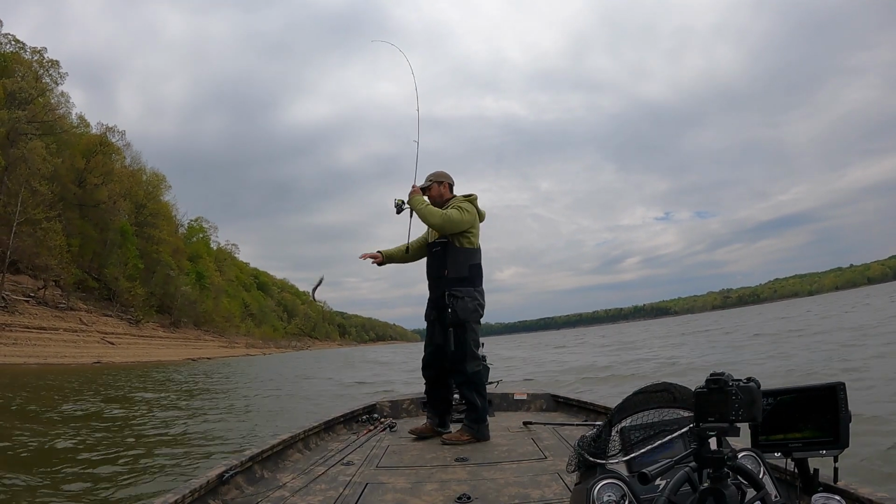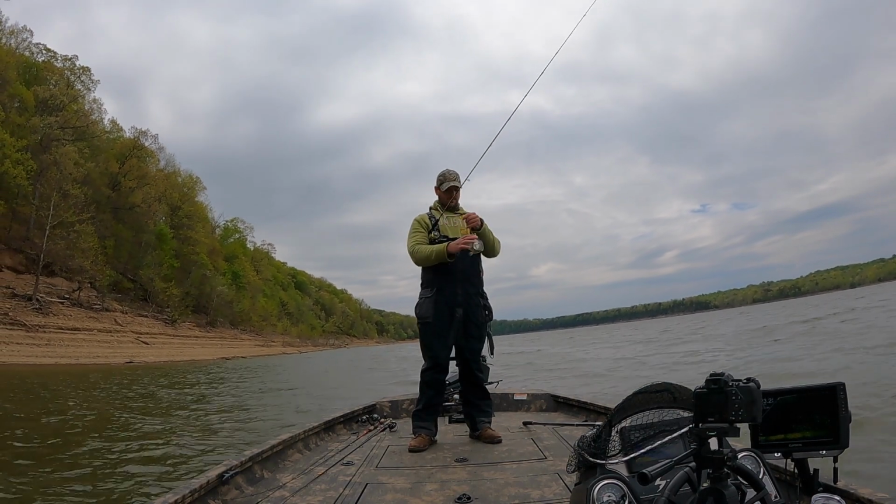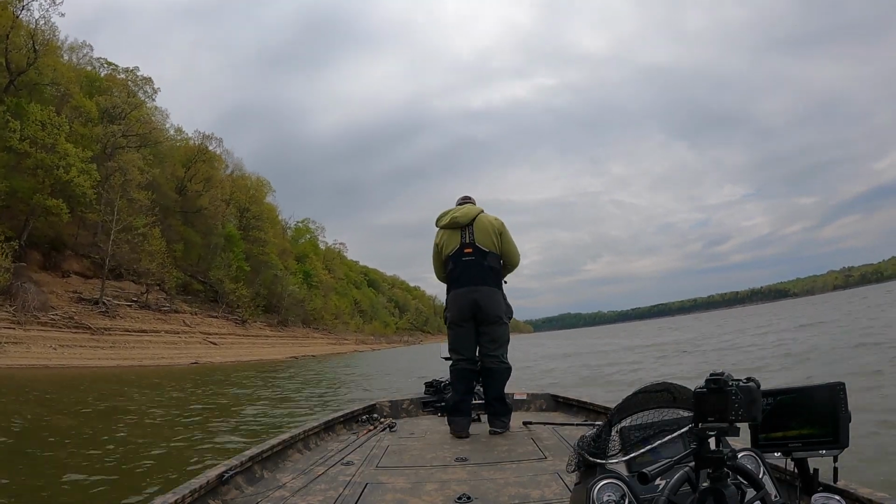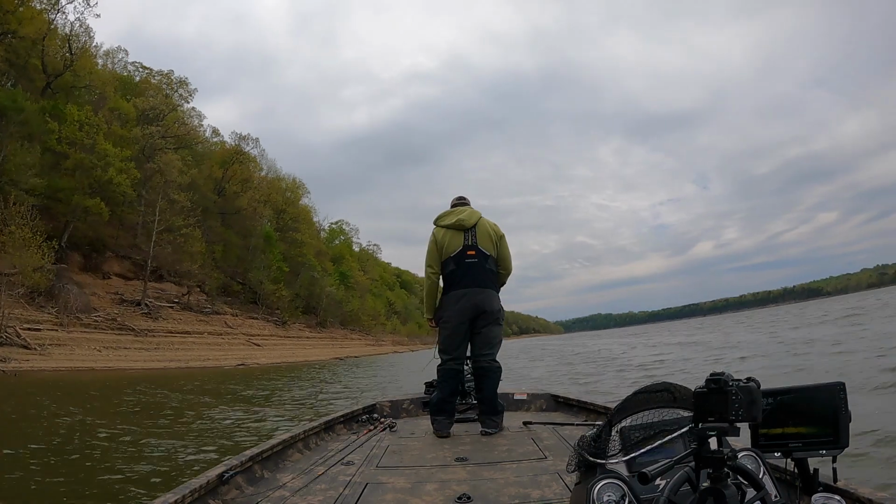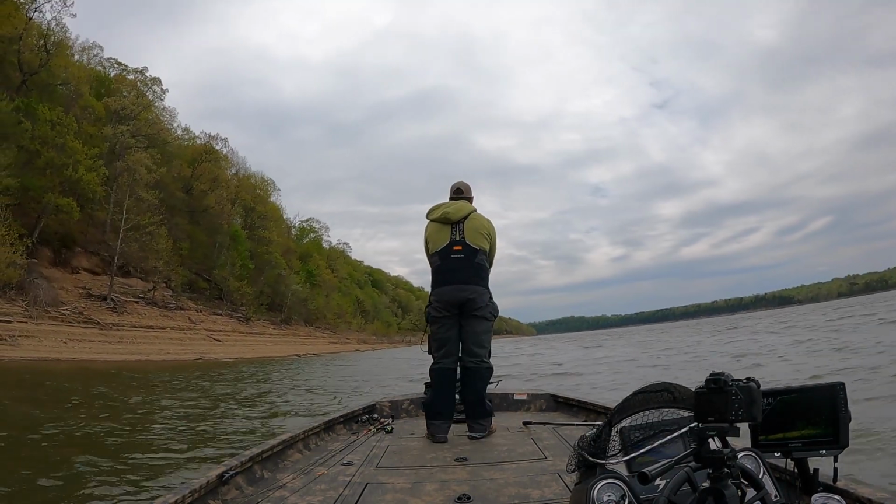I really like it, and it's very durable. I think I've been using the same grub for like 3 days on that chartreuse jig head, and it works really well. They're very durable, and their Crappie Magnets are very durable too. That's what I'd used most of the week, was a Percy colored Crappie Magnet.